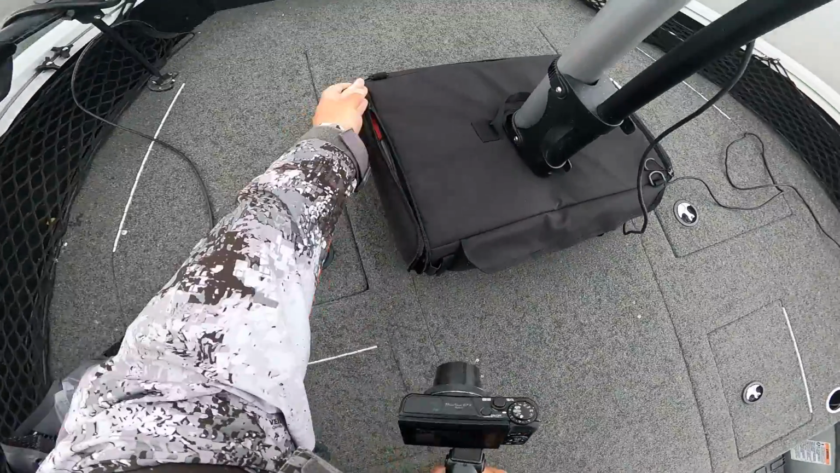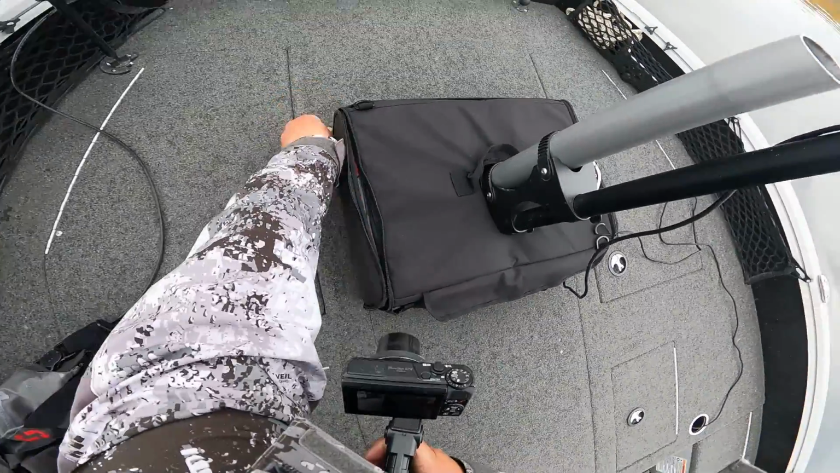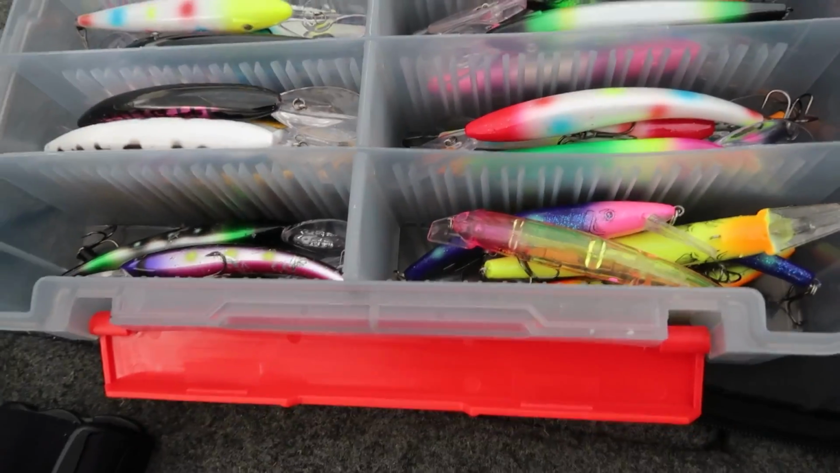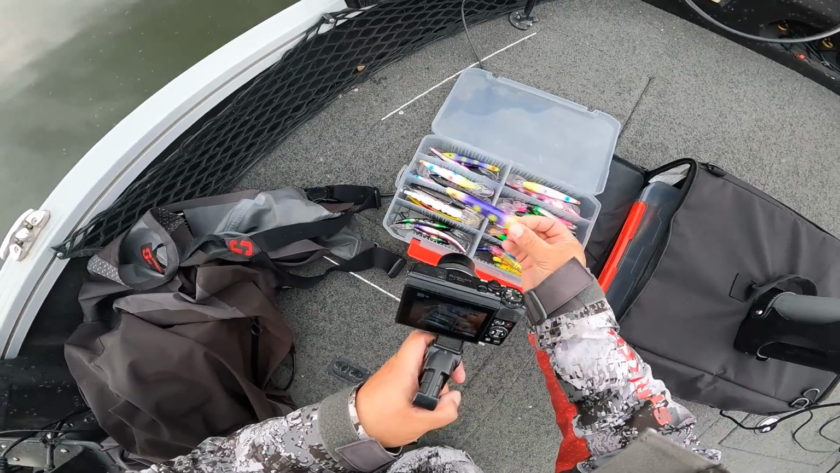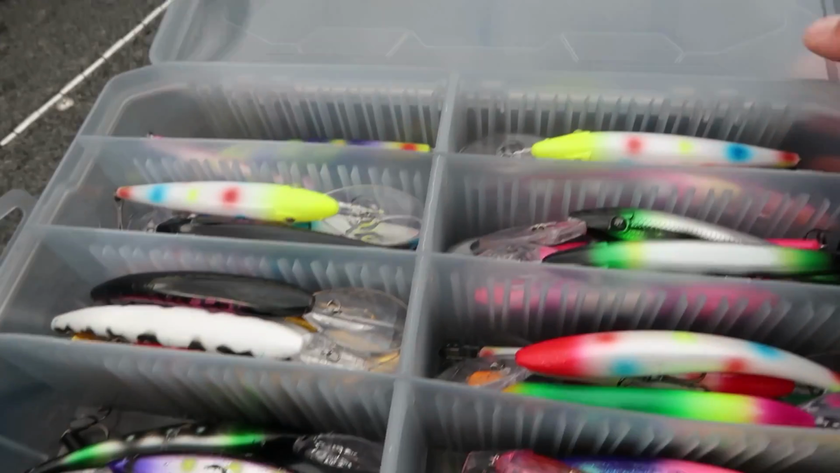here, and on the side it has zipper compartments. I have a smaller one too that I also use for different stuff, but on the side I have two different cases on each side. So in here, this one is my Reef Runner 800 and 900s. I'm going to pick a bait here now. Let's try a purple, let's try a 900 series, I think, for a bit. Let's upsize a little bit here. But anyway, so I've got with me for cranks, I've got the 800 and 900 Reef Runners.